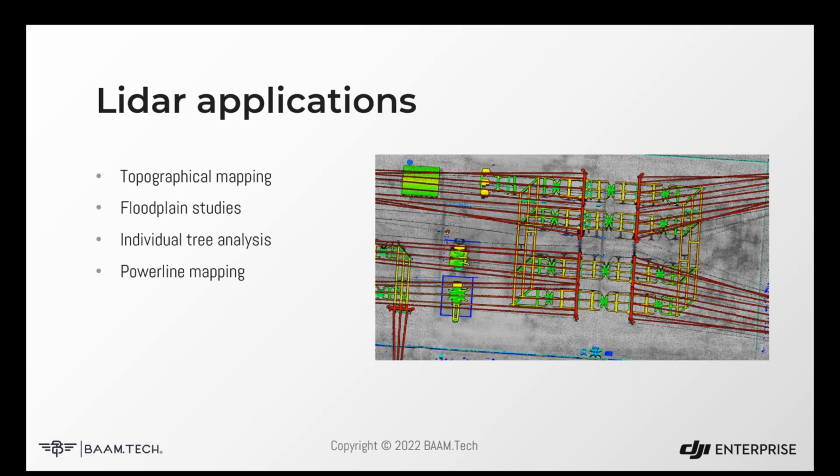So some of the different use cases that we use LiDAR for, we use it for topographical mapping quite a bit. Some other examples, you may use it for floodplain studies, individual tree analysis. With these higher density systems, it's kind of interesting the things that we're able to do now in different types of forestry applications.